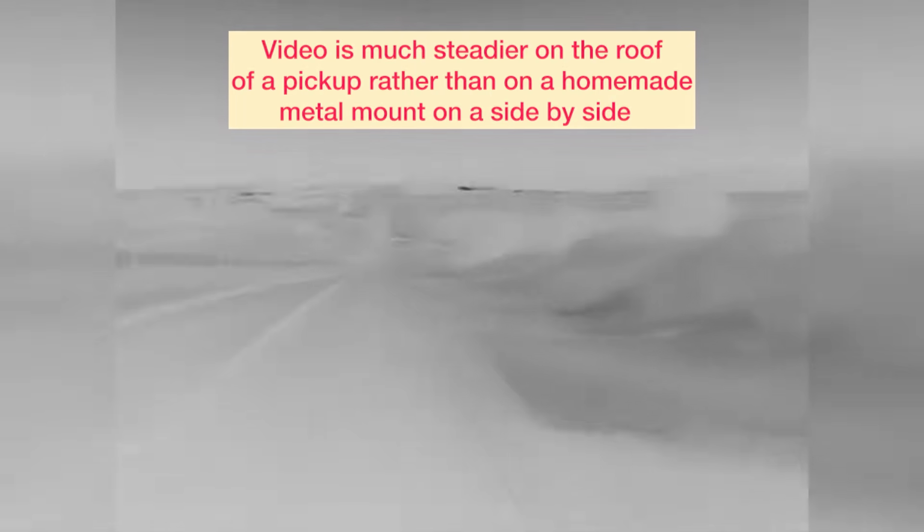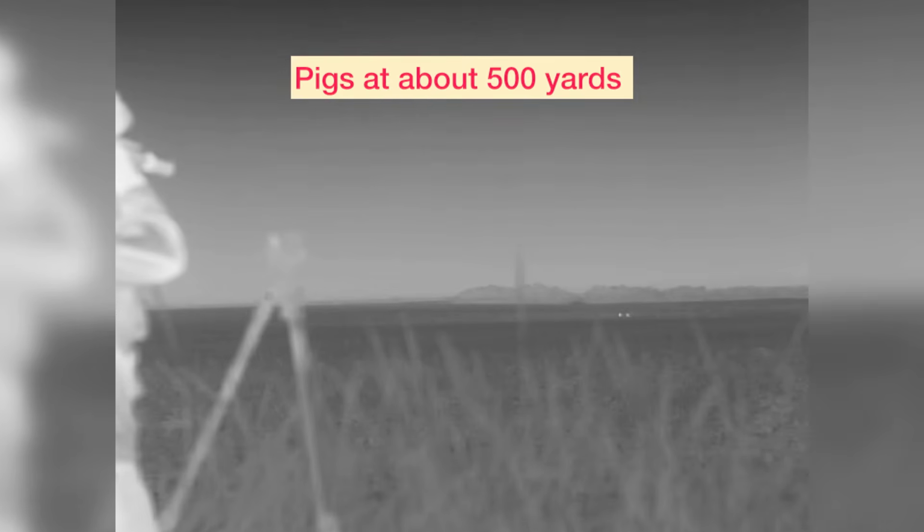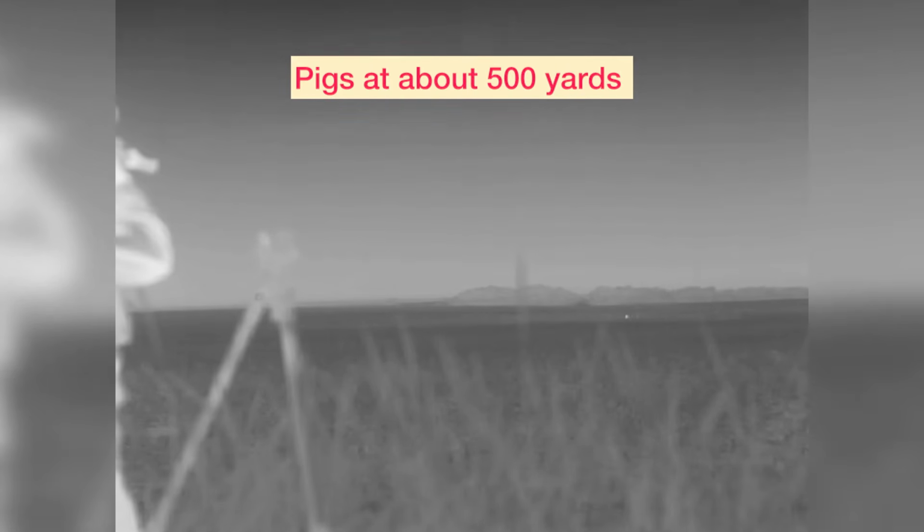One of my favorite features is that the display is directly wired into the camera. That means you get real-time imaging with no freezing or glitching. I've used wireless systems before where the feed would stutter or disconnect, and it's frustrating. With the Defiance, the feed was always solid.